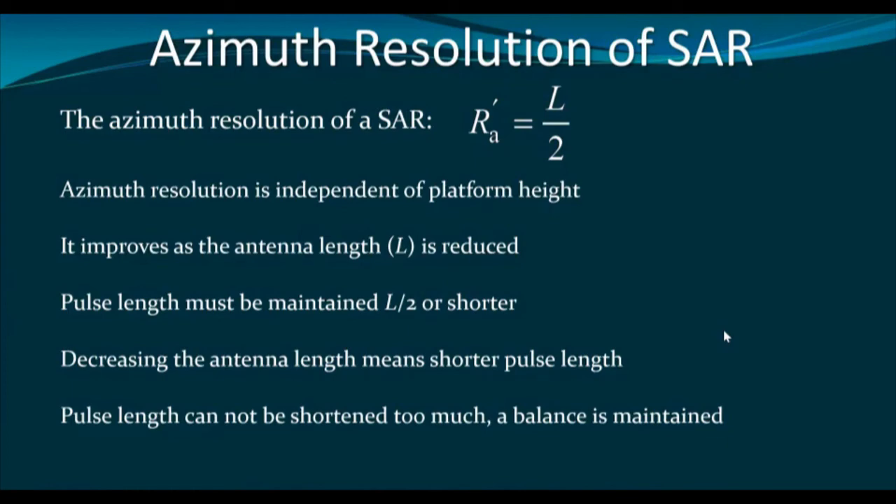And I will explain that. Another important thing you have to understand from this formula is that the azimuth resolution of synthetic aperture radar is independent of height. It is not dependent on the slant range distance as it was in case of real aperture radar. So whether we are placing it on an aerial platform or on a satellite platform, we can obtain the same spatial resolution, and it is dependent on the length of the antenna.